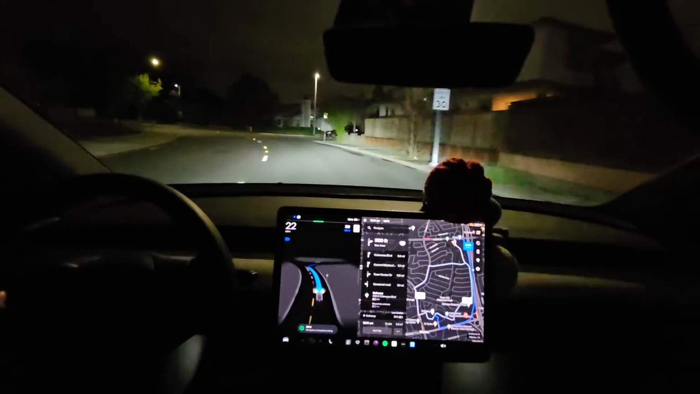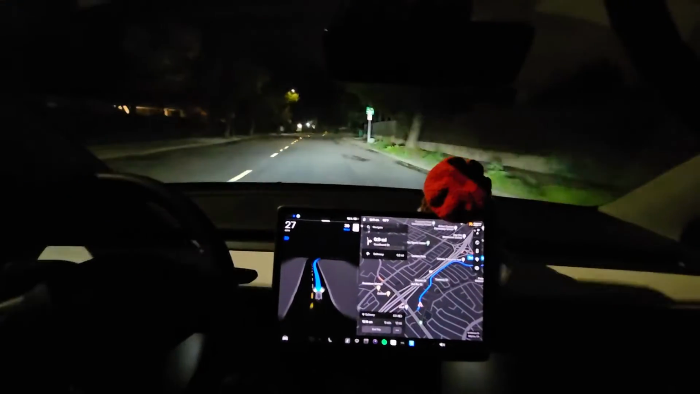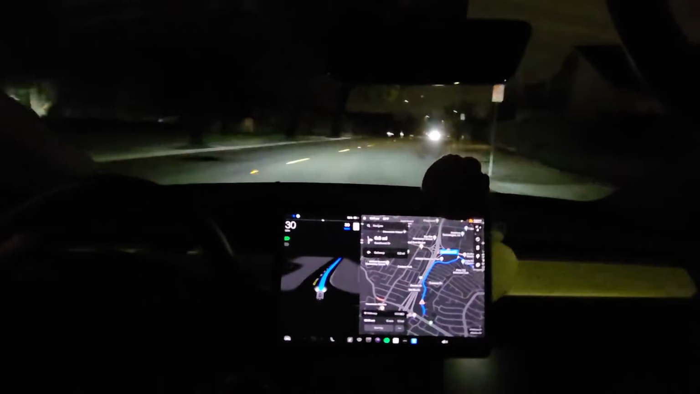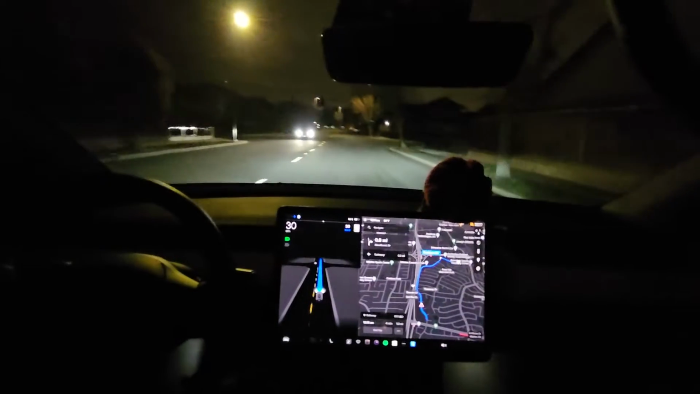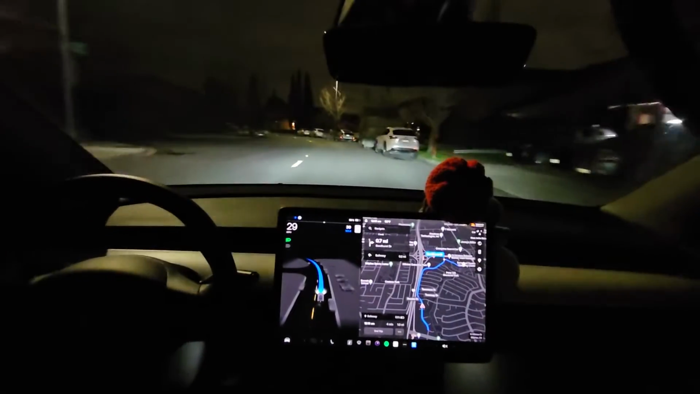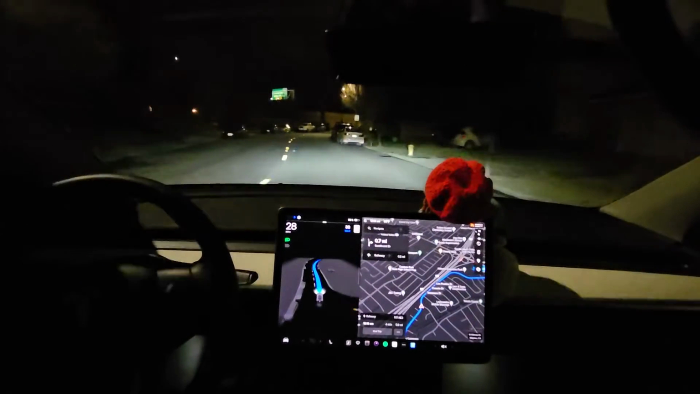Alright, now it's doing this. I don't know why it's slowing down. I guess it was worried a car might be coming out. Okay, it's hugging pretty close to the right there. And we're gonna hit this bump. Oh, I didn't change the speed thing. I'm gonna change the speed limit thing. I'll probably give it like a 20% boost or something. We'll see how that goes. Maybe 15%.